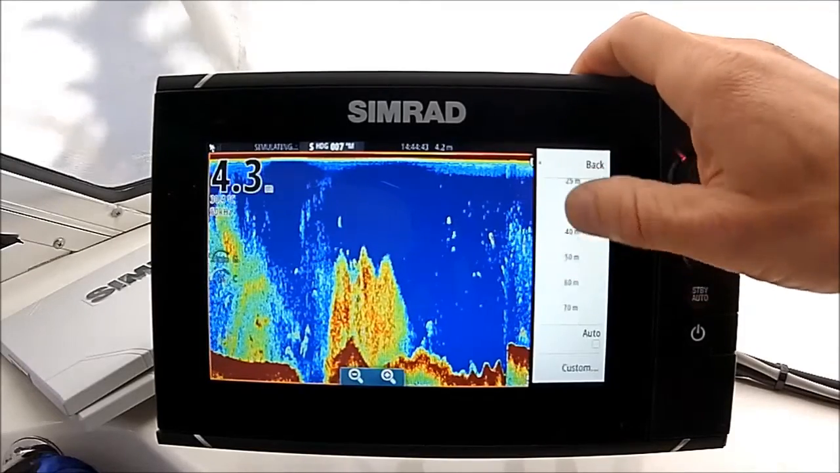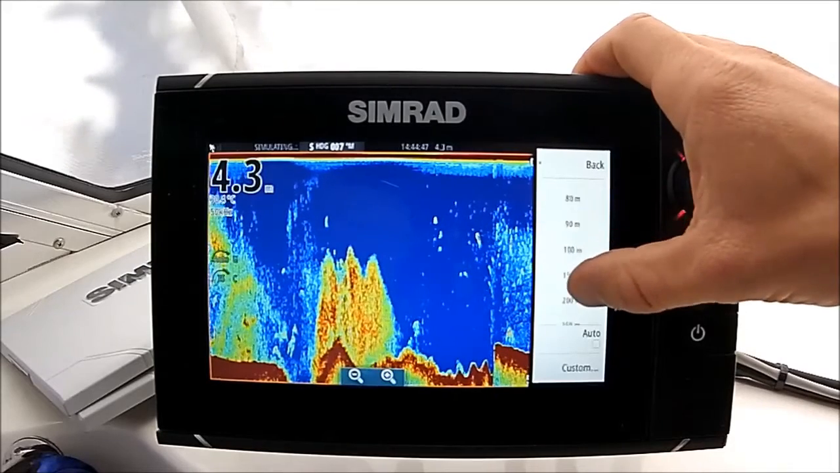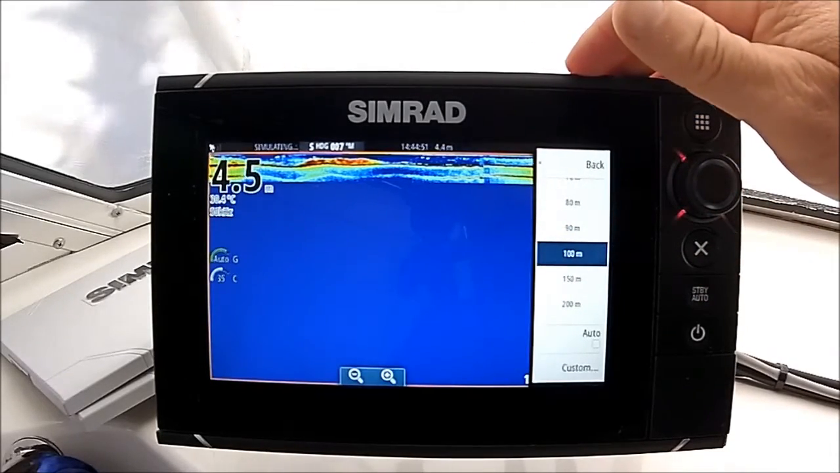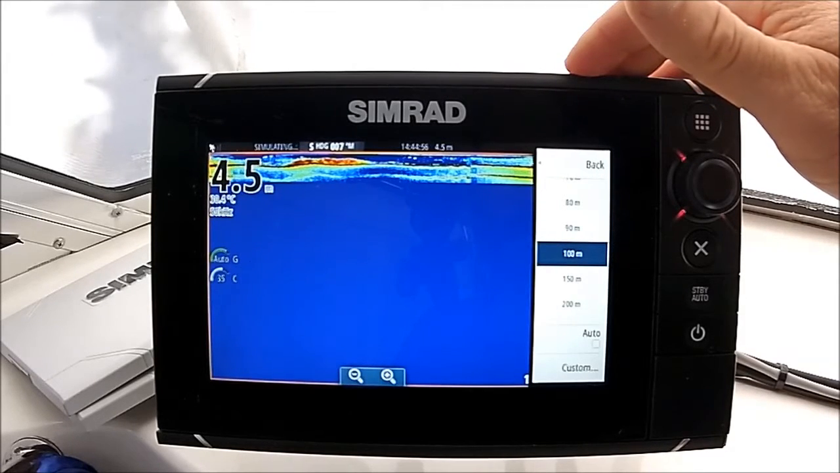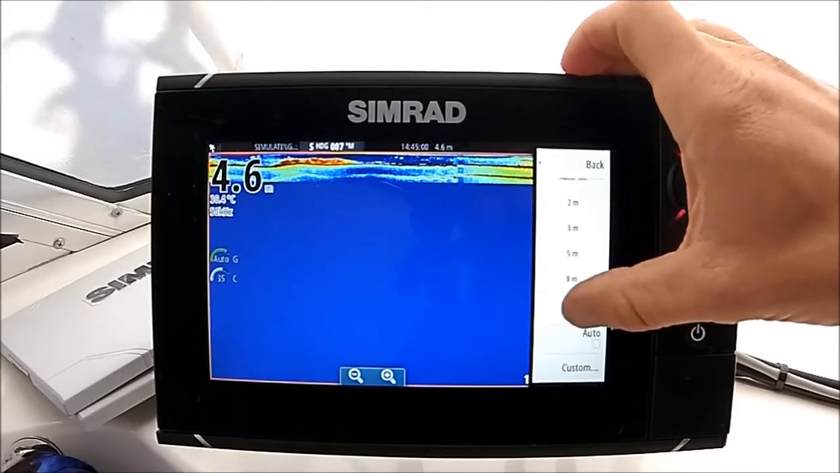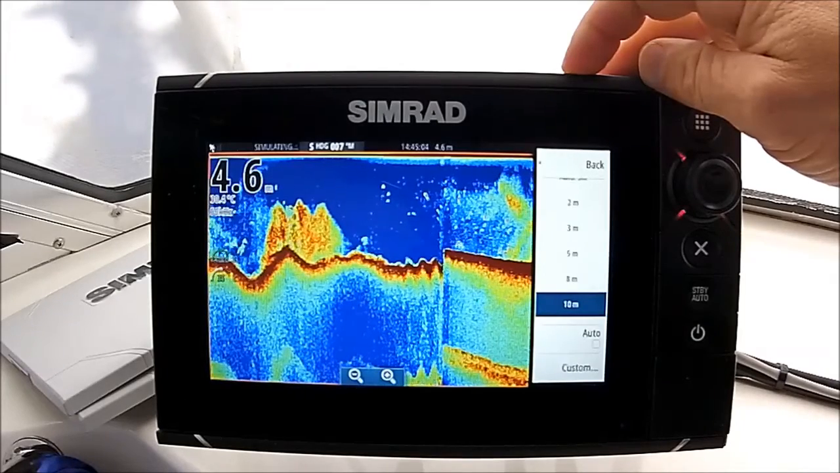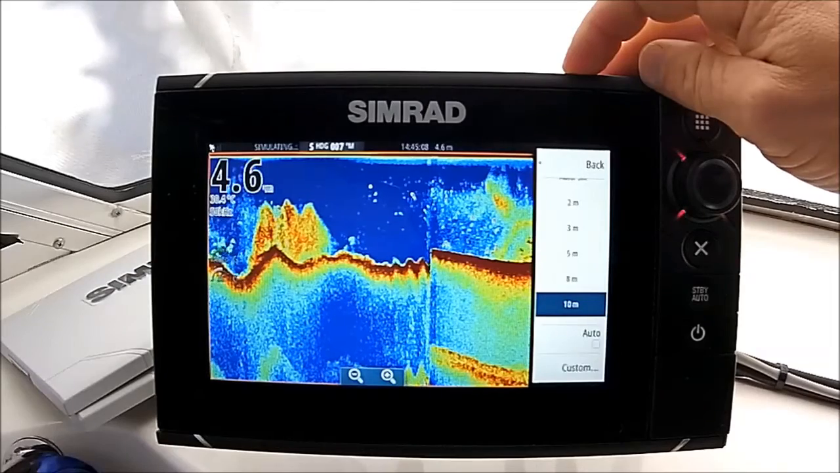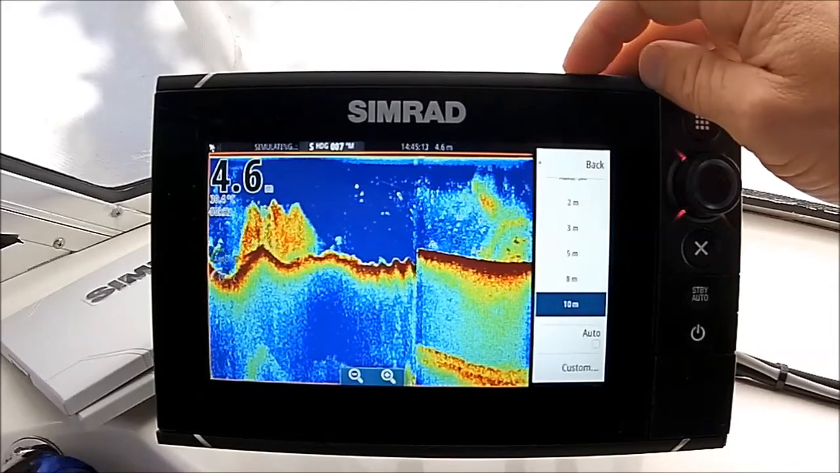Let's just say, for instance, we're reading in meters here, but if I wanted to read the top 100 meters, we'd select that. Now obviously, because we're only reading 4.5 meters in the simulation mode, it's compressing and condensing the bottom right to the very top there. So for the exercise, we'll just keep it at, let's say, 10 meters. Now if you go outside of 10 meters, you're going to lose the bottom off the picture. The sounder's still going to be able to read the bottom, and it'll continue reading the depth.